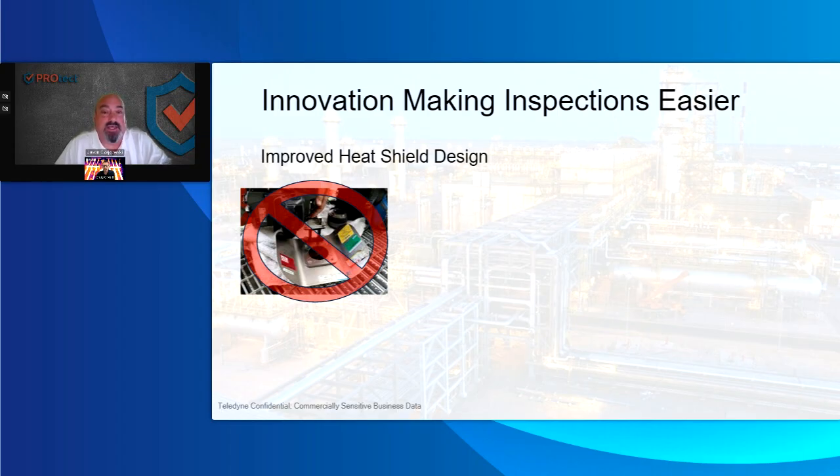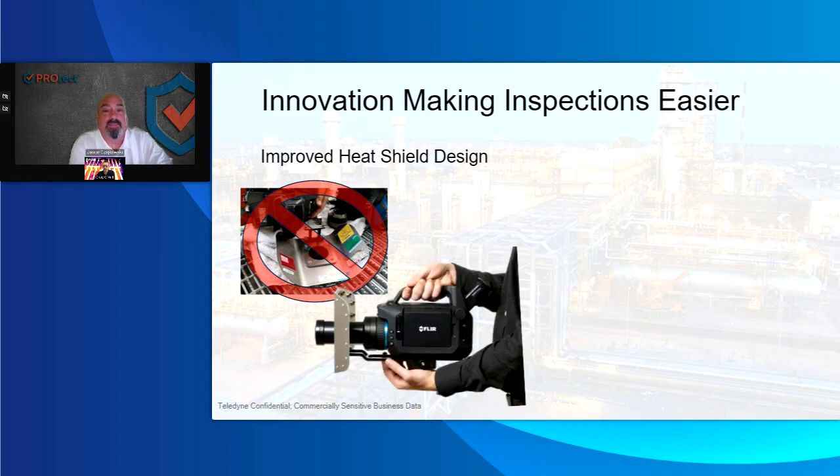As soon as we pulled this out of the box, it was a wow factor that you guys incorporated the lens extender in with the lens. And you're able to move the heat shield forward or back, which was definitely a plus, because in some applications you don't want to get the lens too close in there due to a negative draft, and you might suck the camera inside the heater, which nobody wants to do.